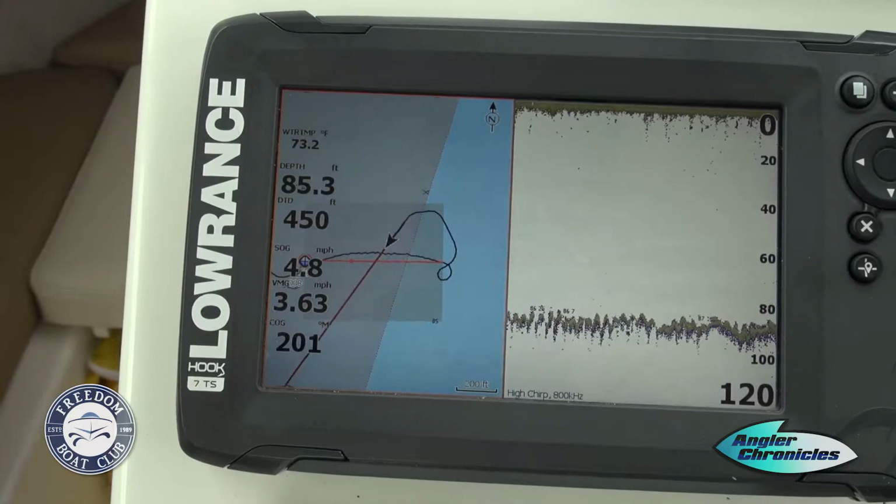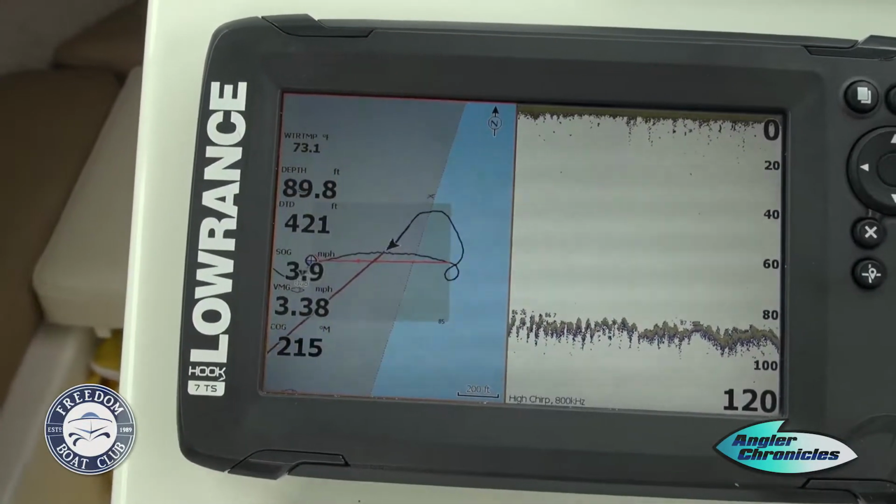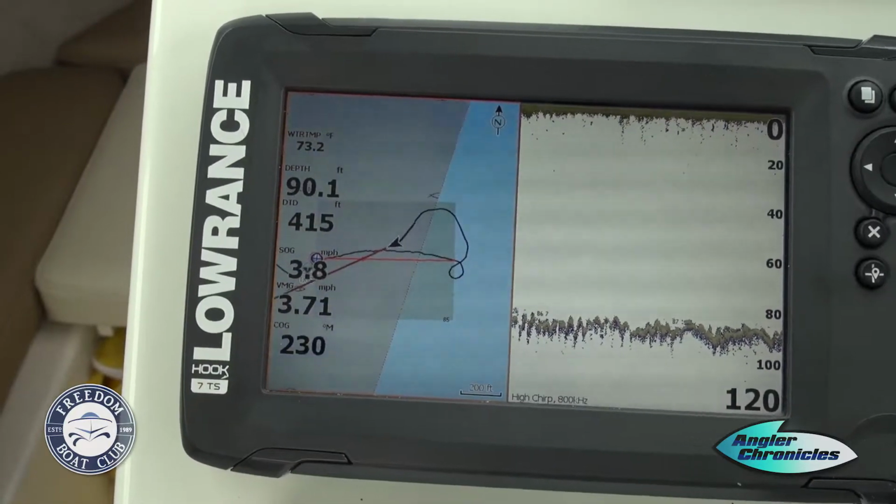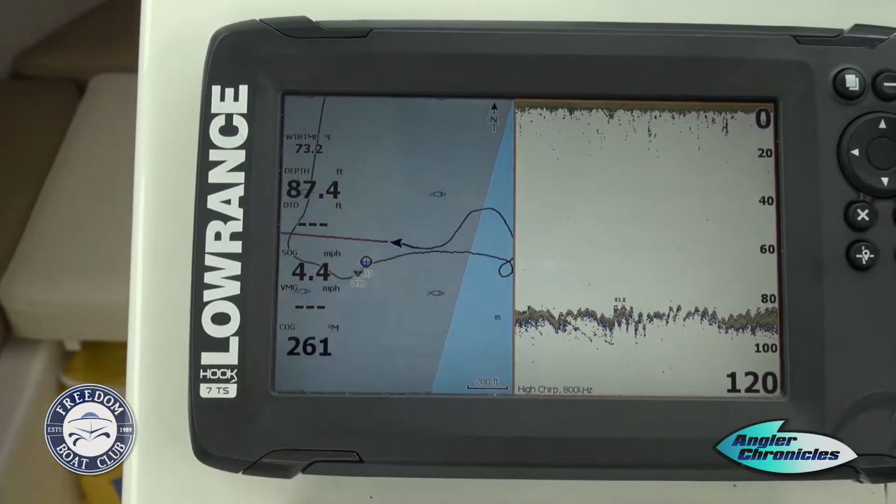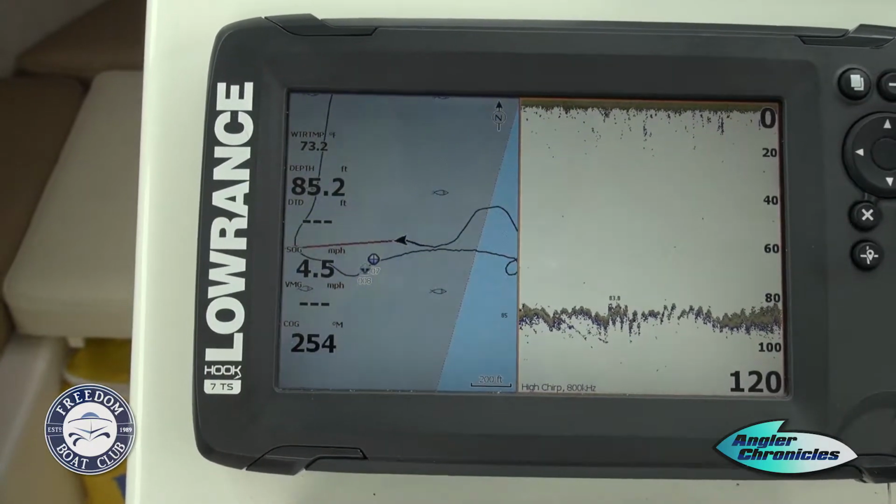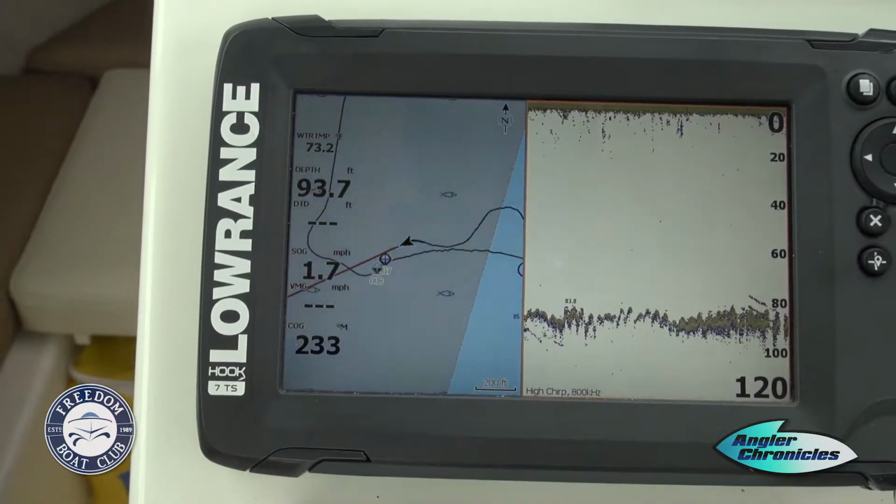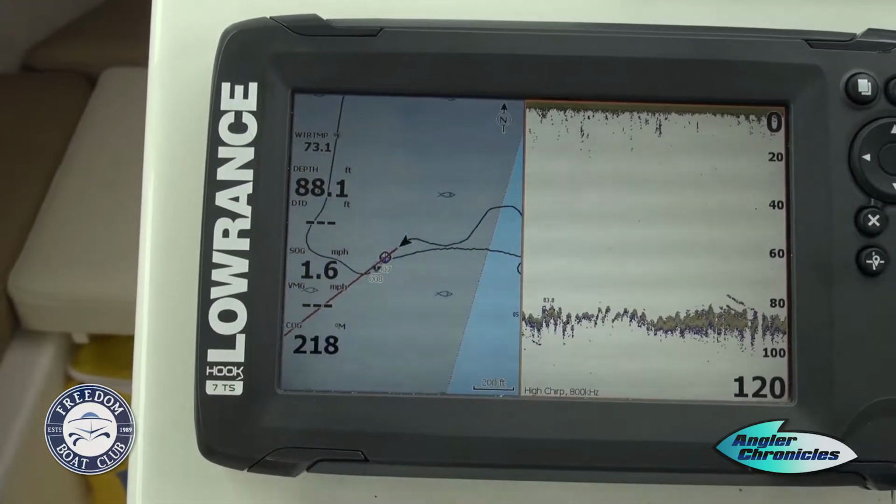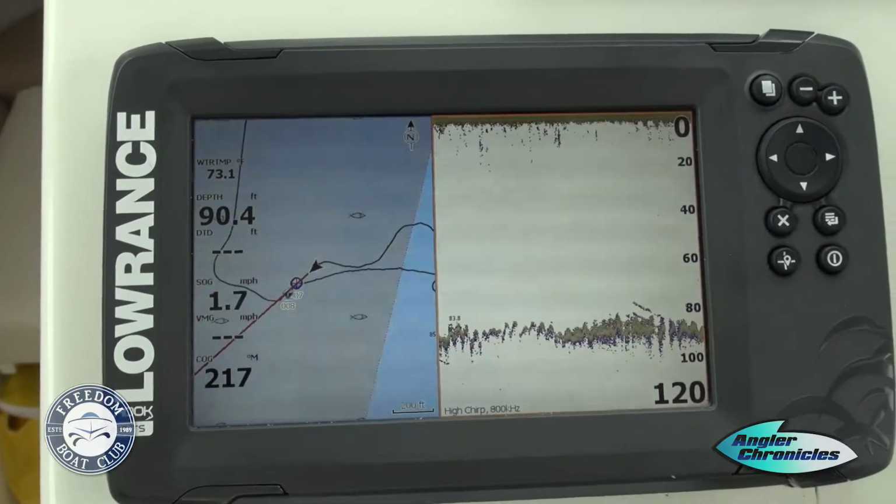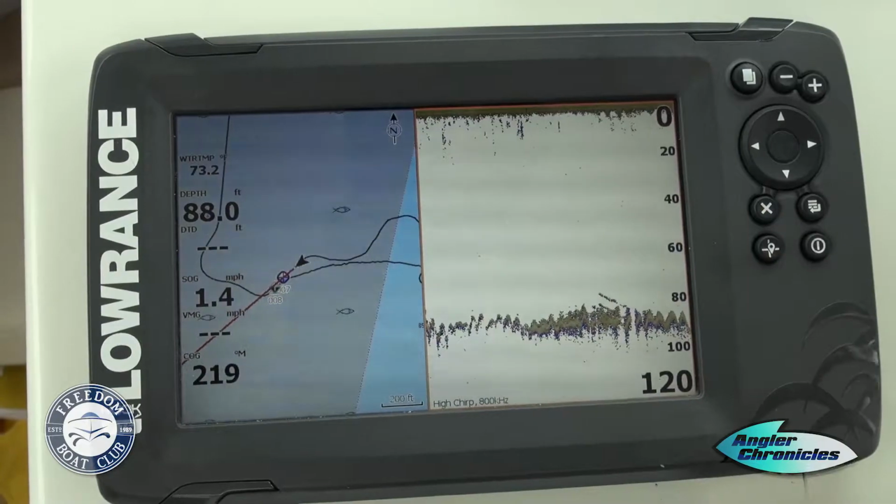So I'm a little bit off course, and there we go. We should be on this here in a second. I'm going to slow down a little bit. Yeah, slow down, way down, slow way down. See, you're starting to mark the hard bottom now. We're getting closer to it. You can see your cursor right where you're at there. Yep, and we're starting to see fish and stuff on the bottom. Here you go. That's the spot right there. That's it.